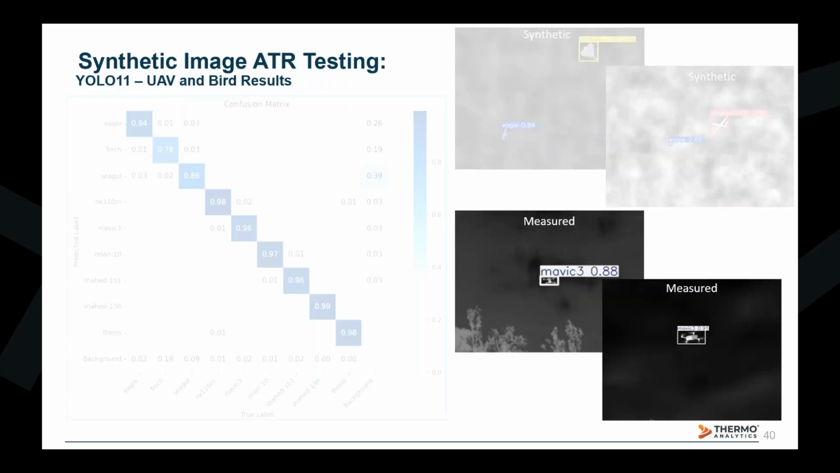Even more impressive is that when we use this algorithm that was fully trained on synthetic data to test measured IR imagery of a Mavic 3 drone, you can see here that it was able to accurately label the Mavic with great confidence. Again, you can see that the bounding box didn't miss any of the target, even though there is blur due to the rotor's movement.